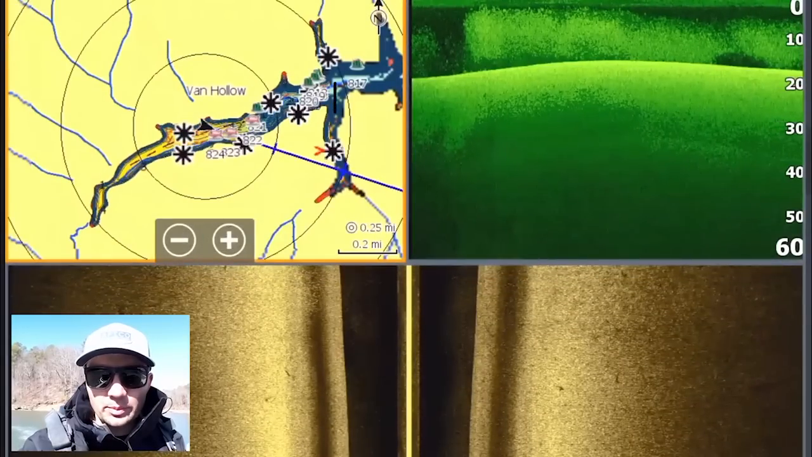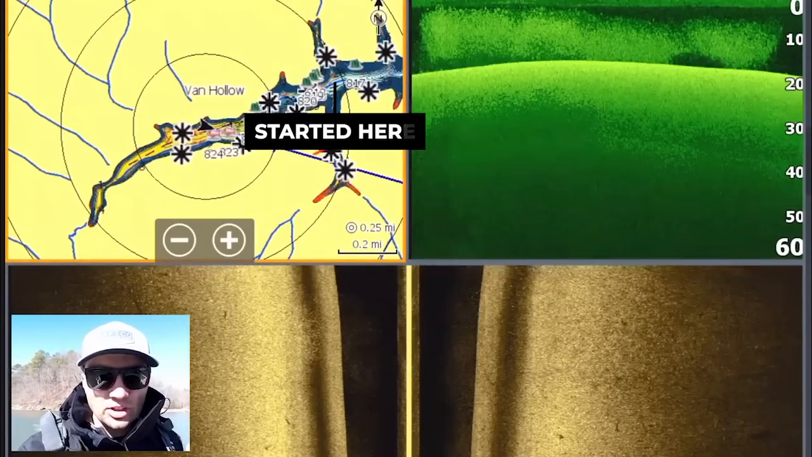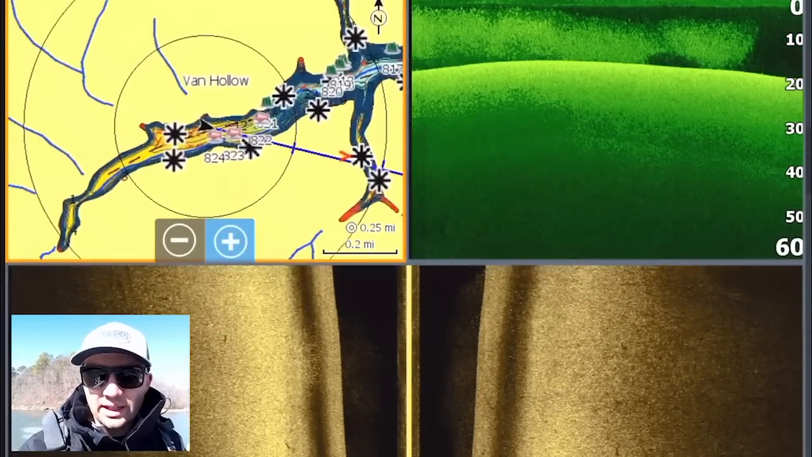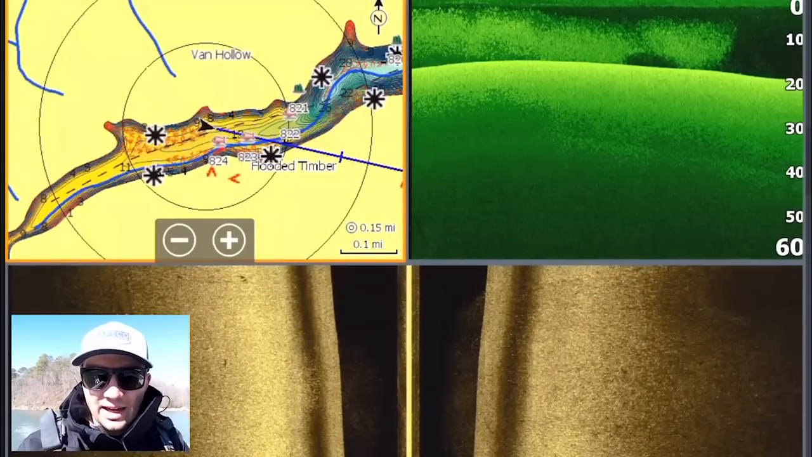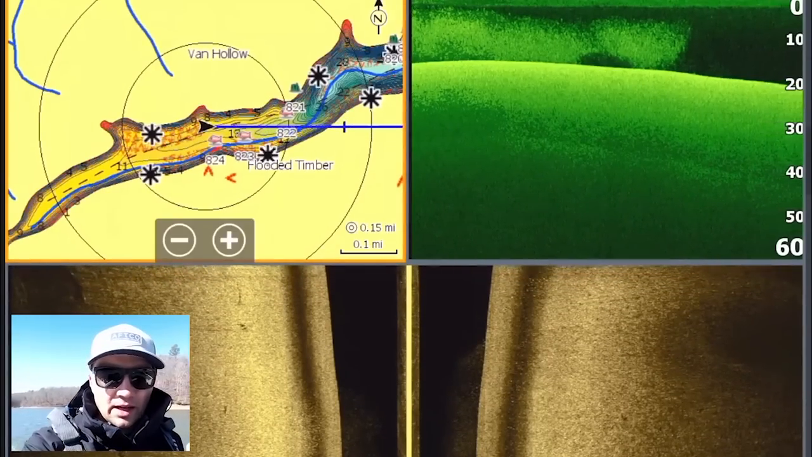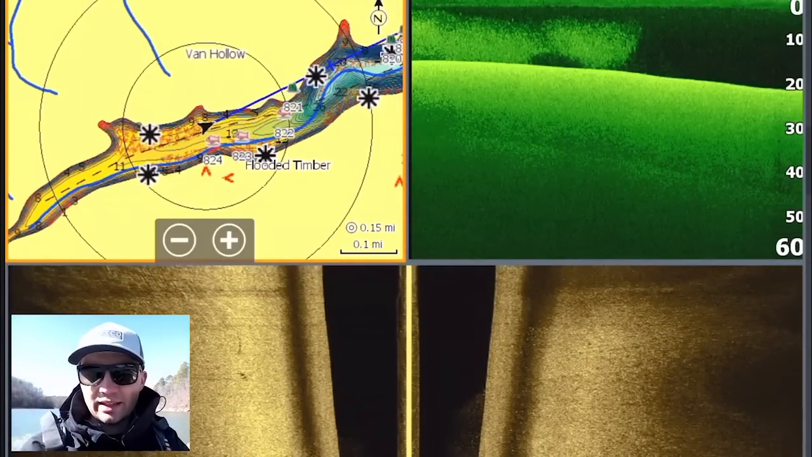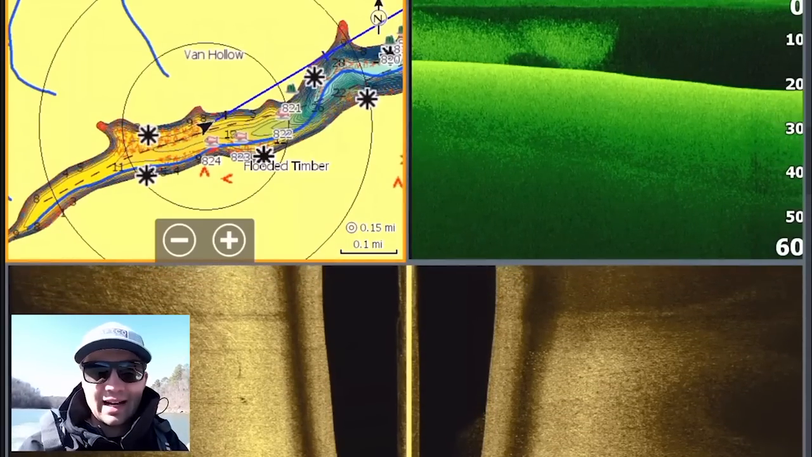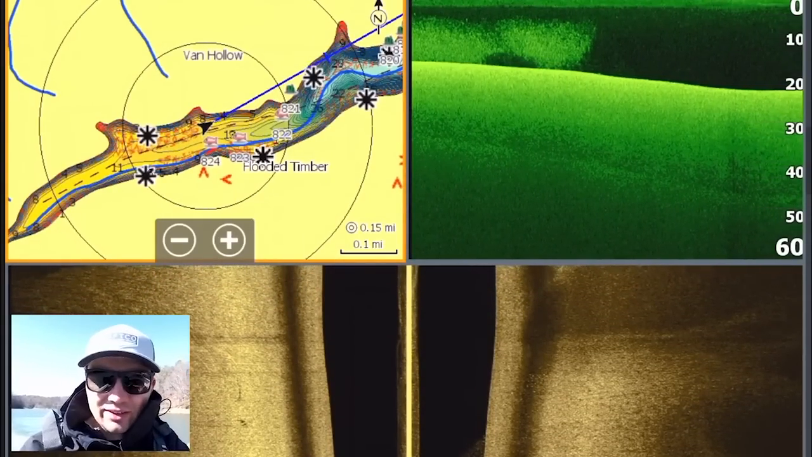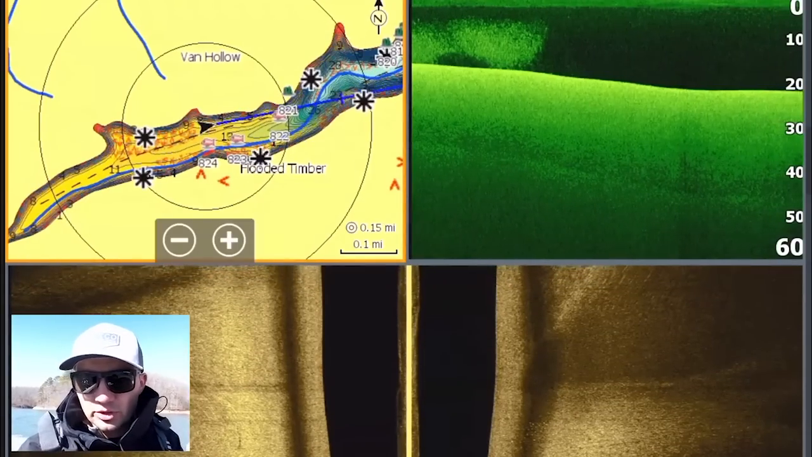We started kind of up here where those waypoints are on the top right side, and we saw no bait fish at all, but now we're getting into the bait fish like crazy, and there are several stumps and just different little pieces of timber and things out here that these fish could be positioning on. And given how much bait is back in the back of this creek, I definitely feel like there's water that ran into this creek and the bait fish followed that water that was coming in.